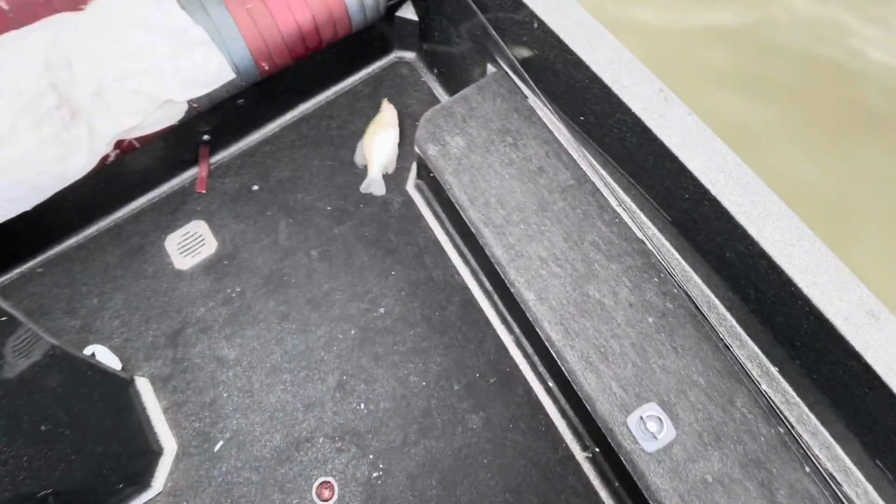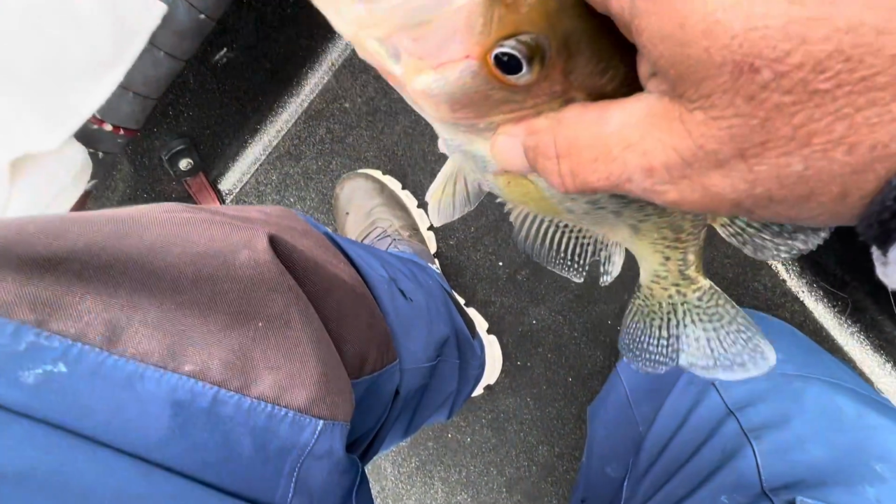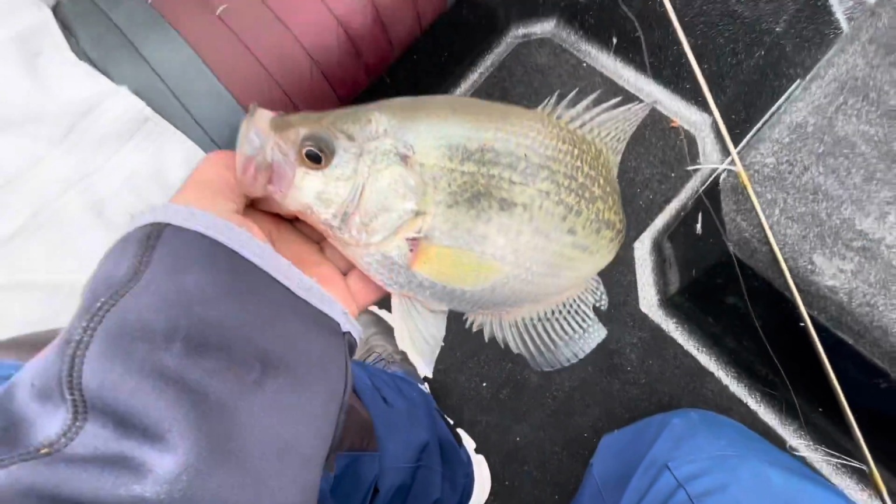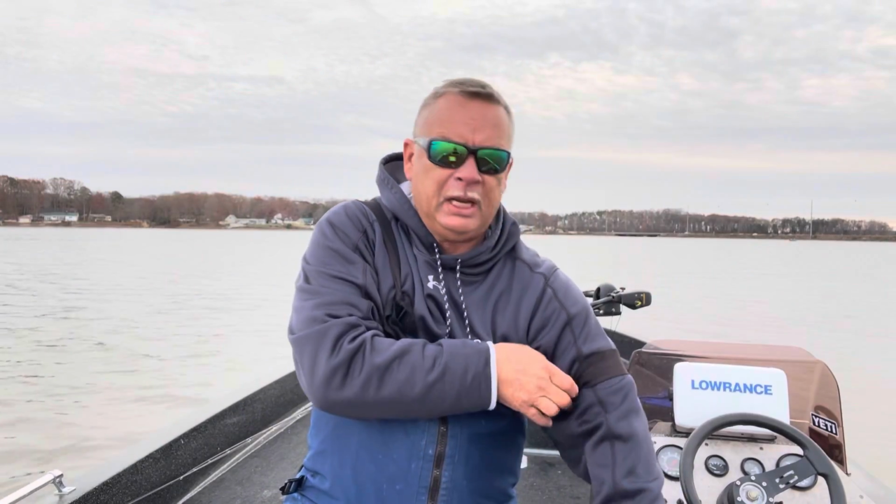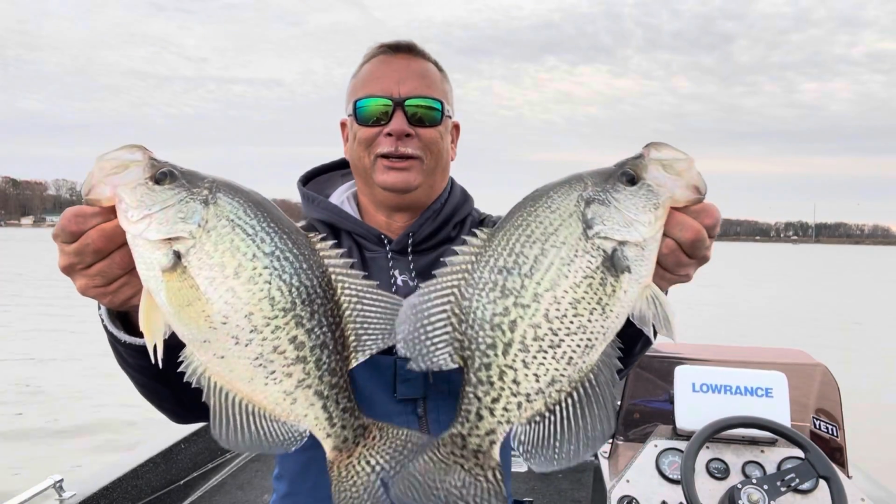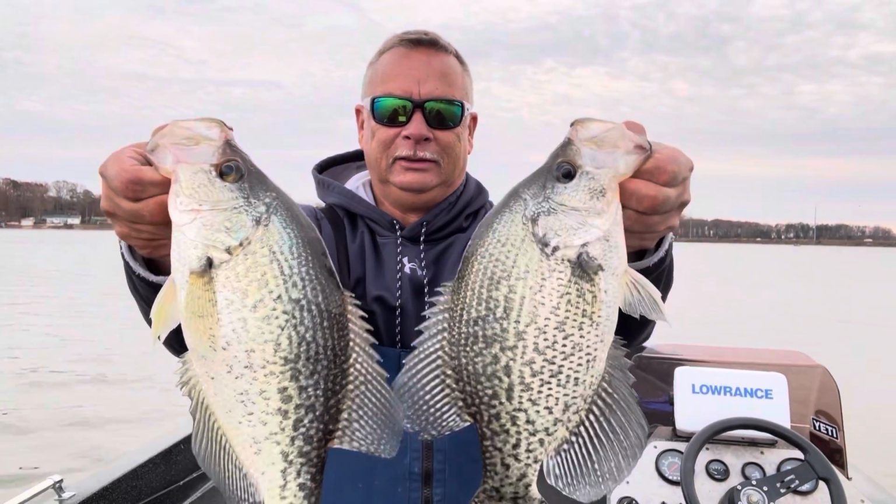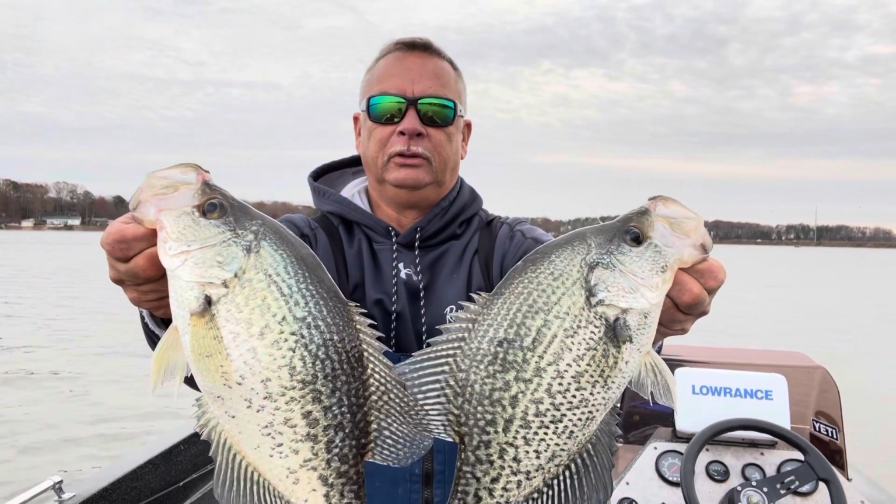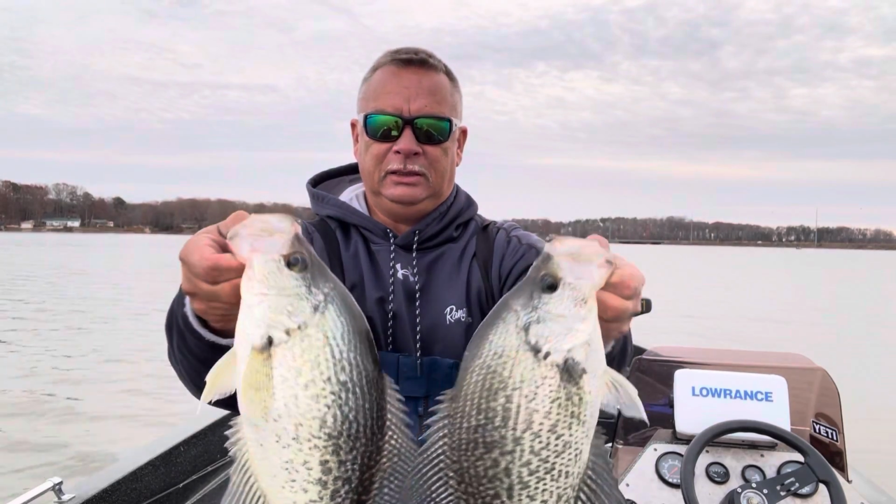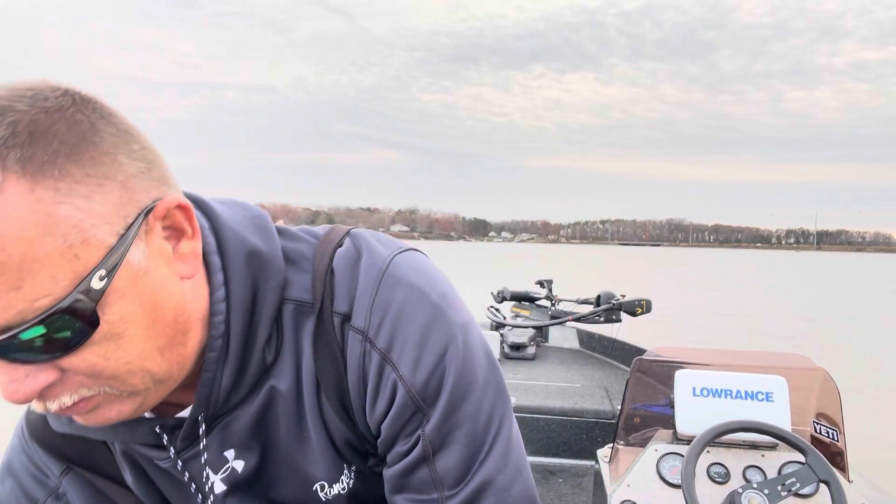All right. Look at the size of that fish. That was so good. Another good fish, man. Golly. All right, y'all. Man, what a day. Phone died on me. I ain't hardly got no juice left. Look at these slabs. Look. And both of them fish are pushing too. Man, what some crappie, man. Telling y'all.